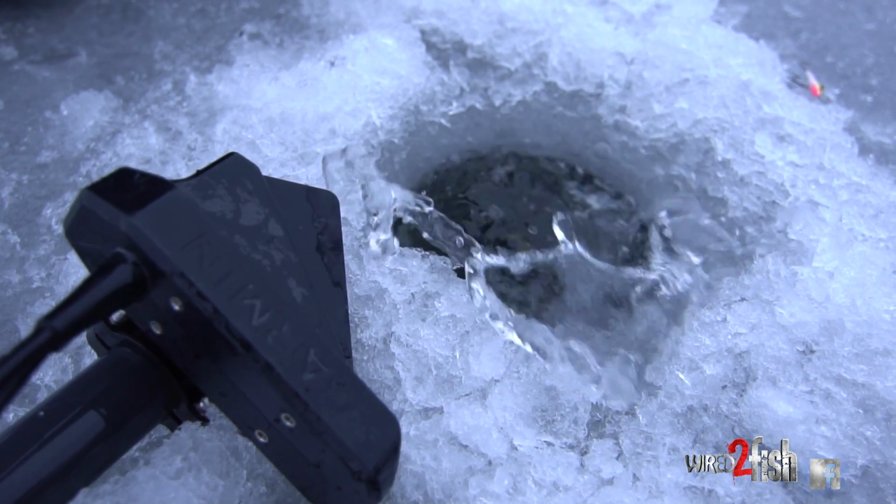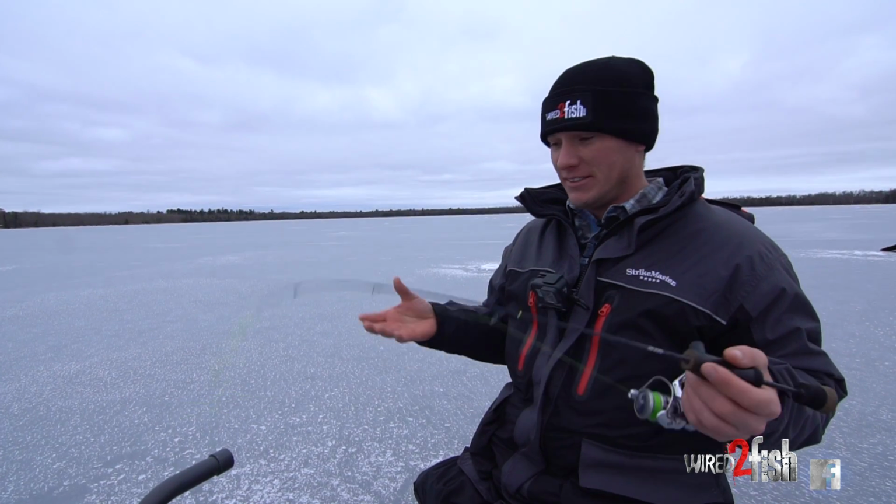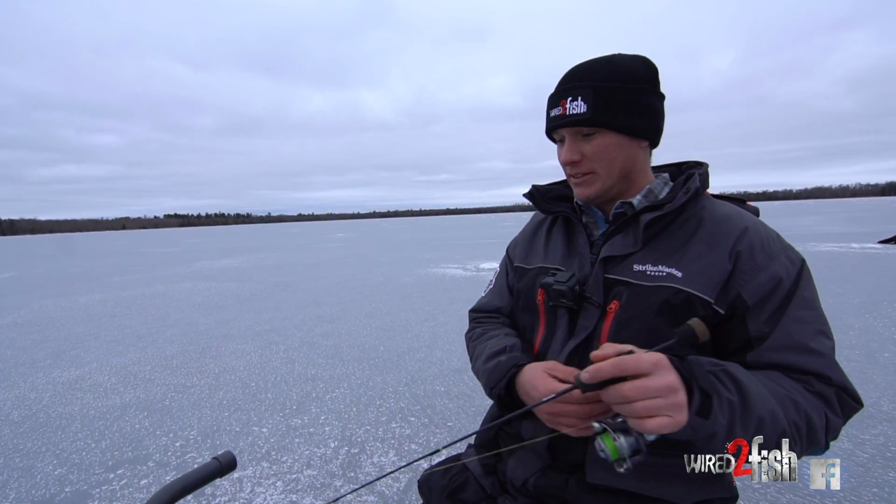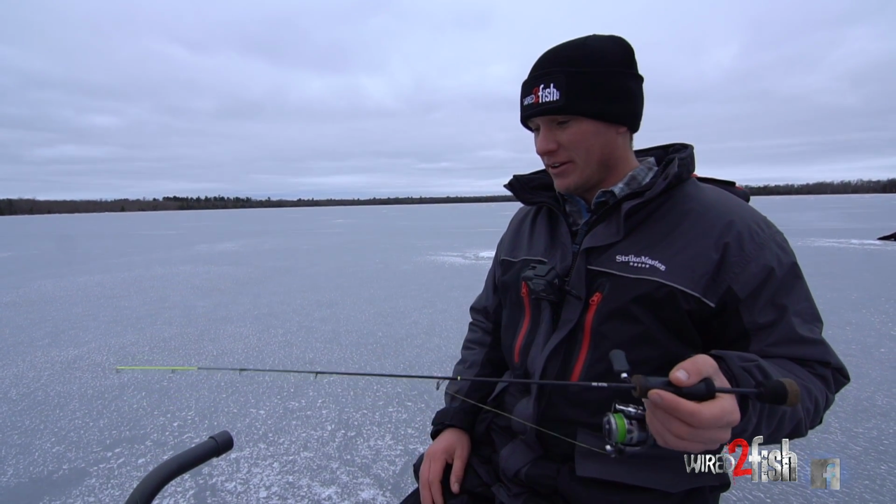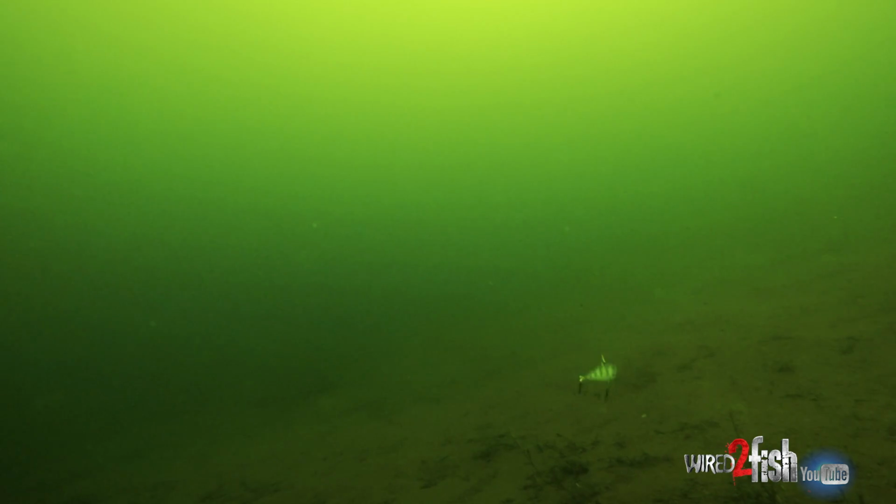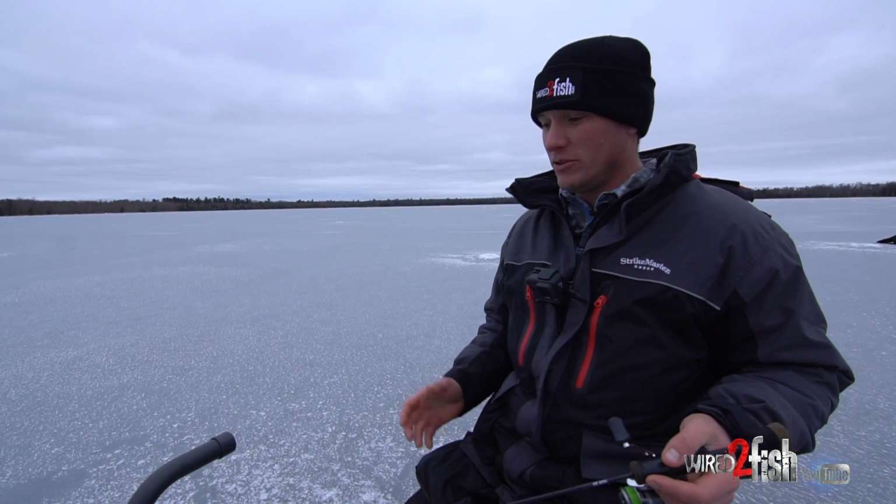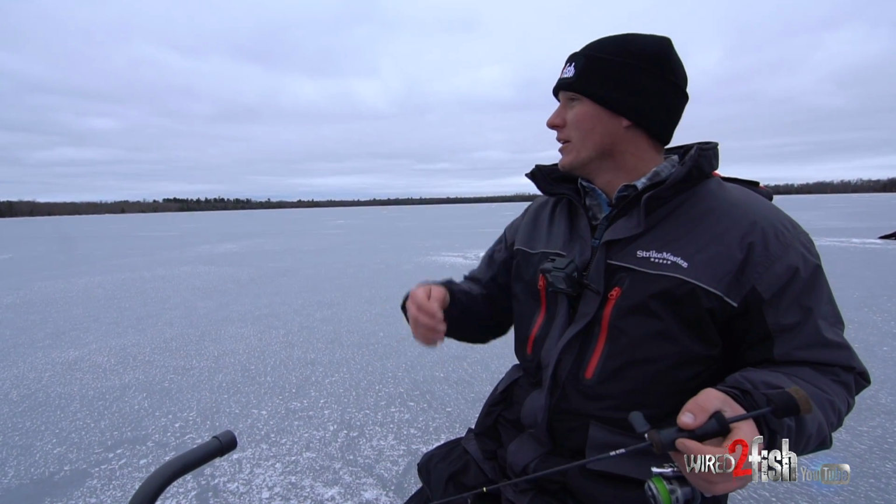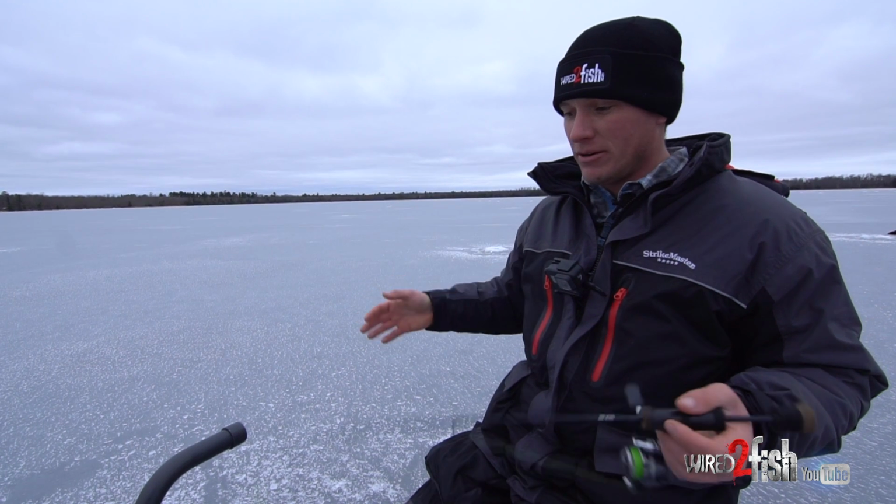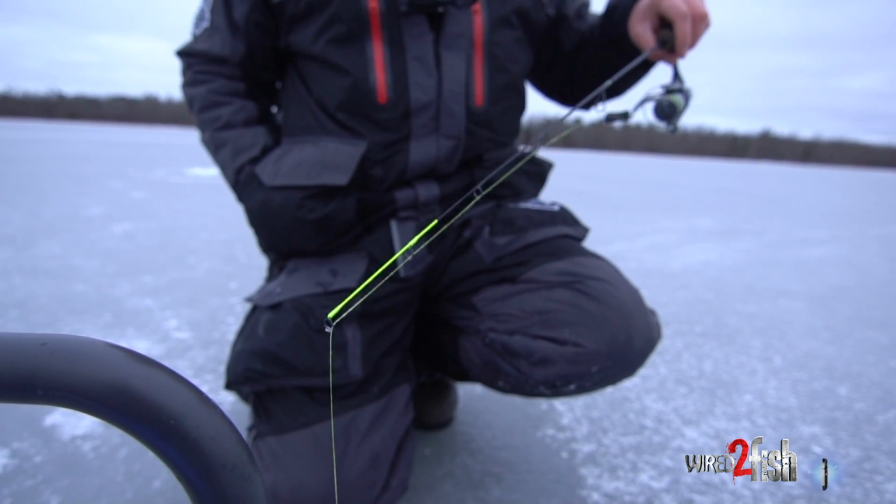You know, right now we have early ice, as you can see, no snow, thin ice. Everything about this is a recipe to be mobile, but as time goes on, it gets much harder and harder to be mobile. That's where I start using that rattle and that sound to try to appease their senses and try to get them to come to you more so. It's not like you're in open water where you can just drift and cover water and get around fish. It just makes things so much more difficult on the surface of this ice.